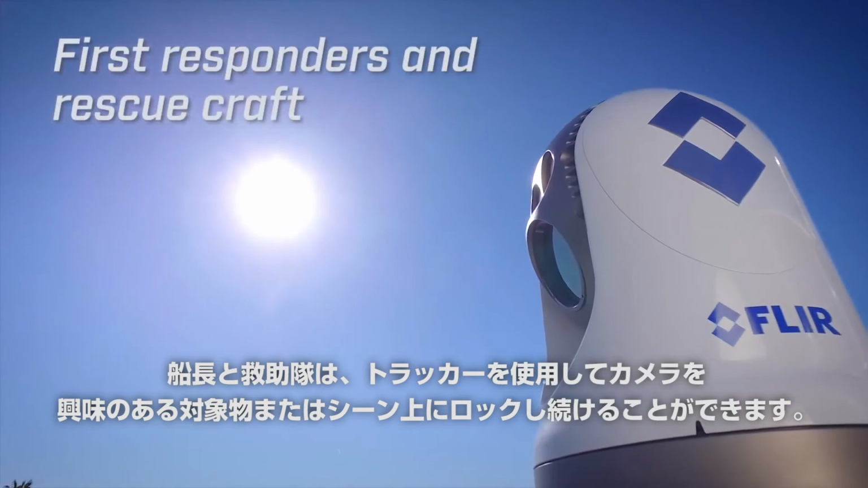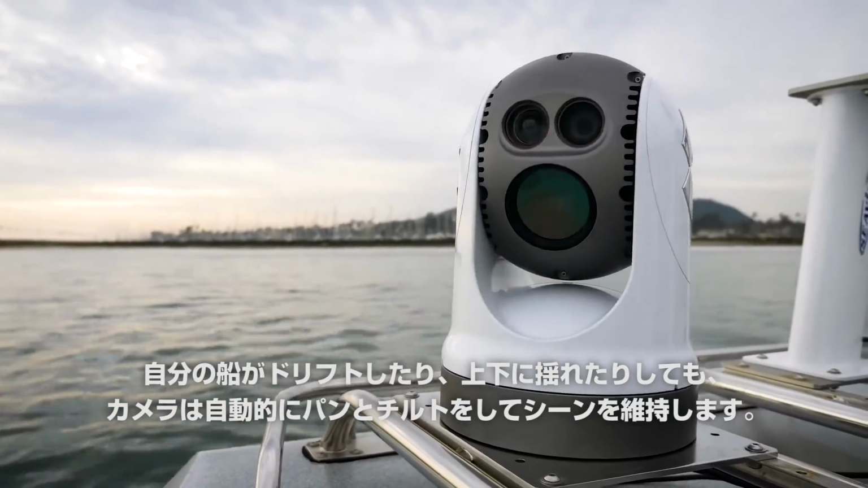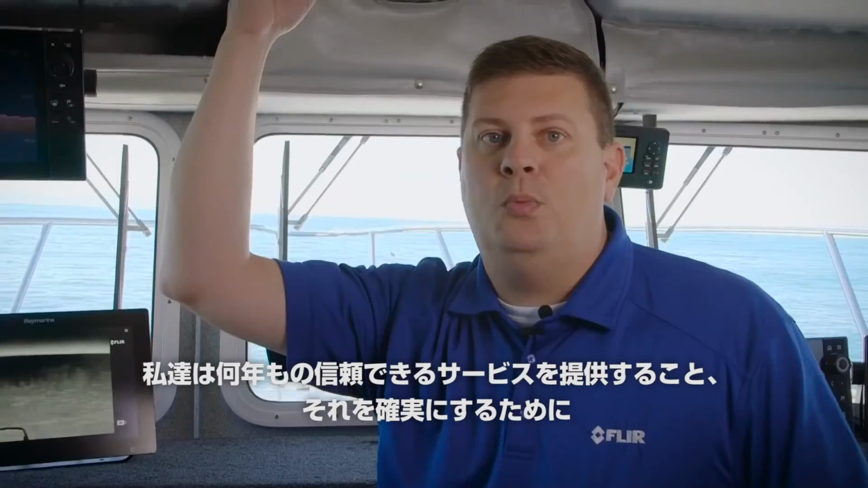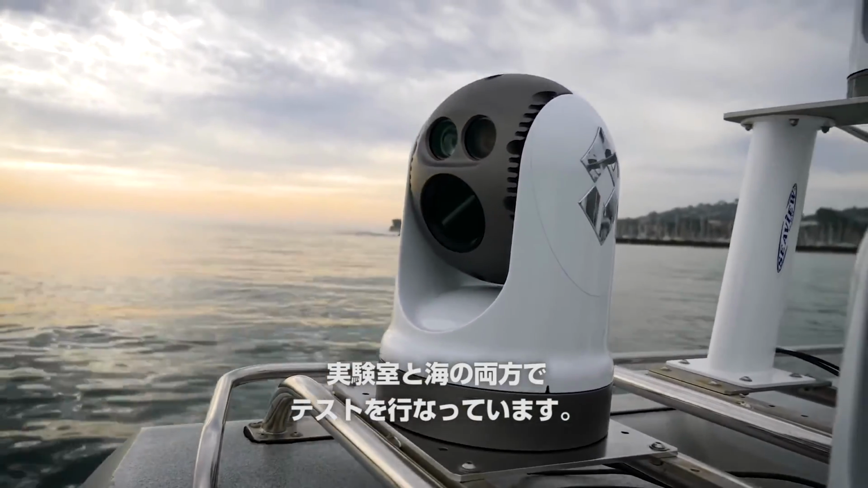First responders and rescue craft can use the tracker to keep the camera locked onto an object of interest or on a scene. Even if your own vessel drifts or maneuvers, the camera will automatically pan and tilt to keep the scene in frame. We've gone out of our way to torture test them both in the lab and at sea to make sure it'll provide you years of reliable service.